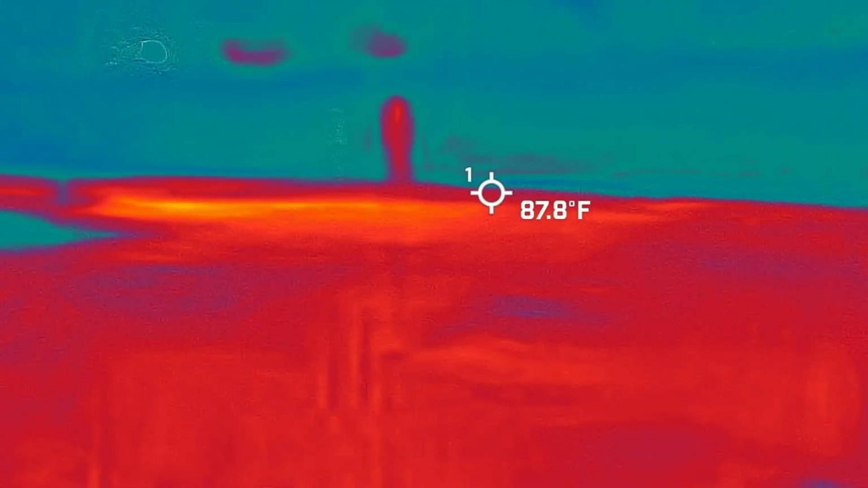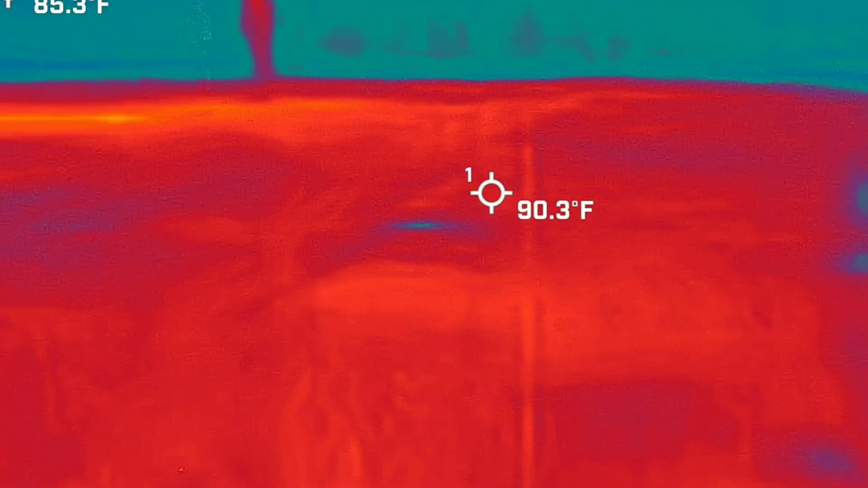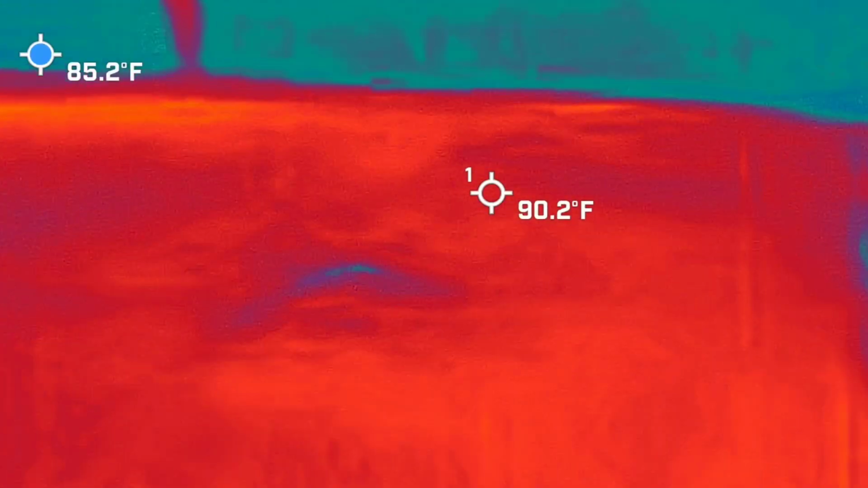I'm supposed to keep a person in the frame. Yeah, go son.